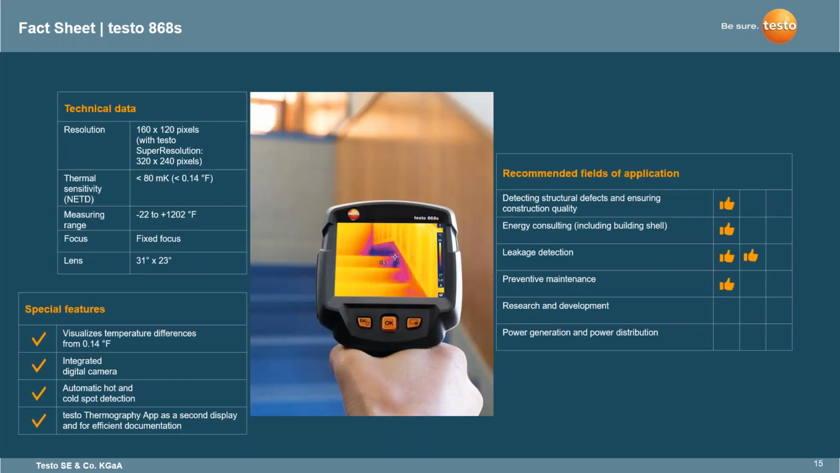So the Testo 868S, again, has the same resolution, same super resolution. We do have a higher temperature range and a better thermal sensitivity with it. Again, this is a fixed focus camera. This one works in leakage detection, so more of the energy consulting building side of things, indoor specifically.